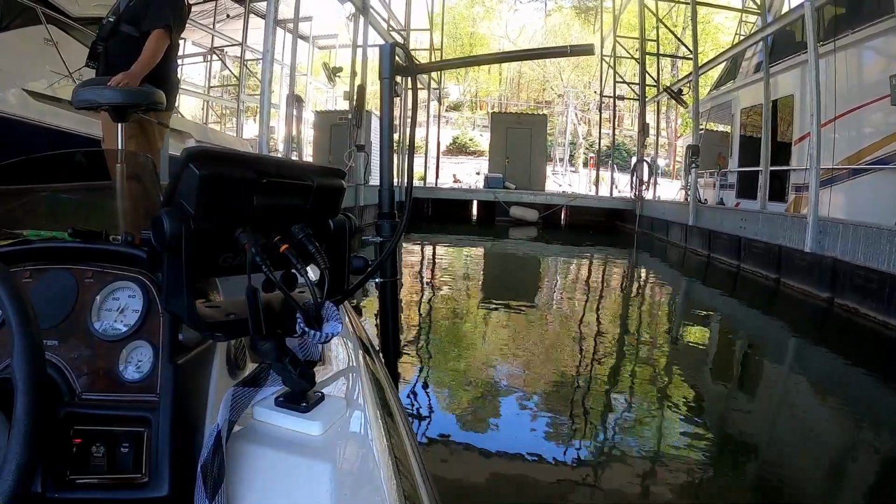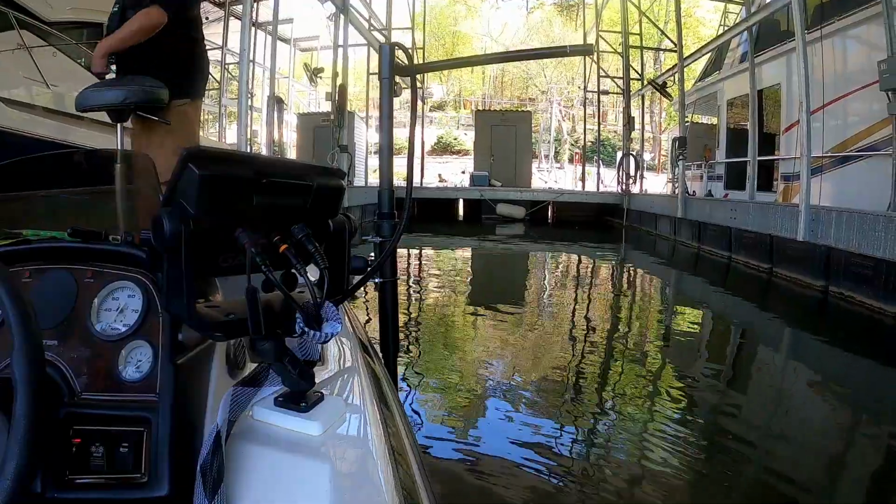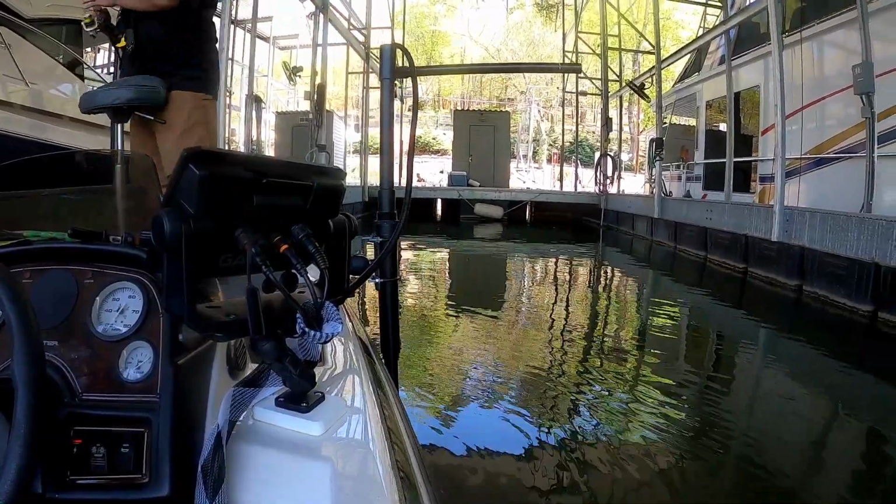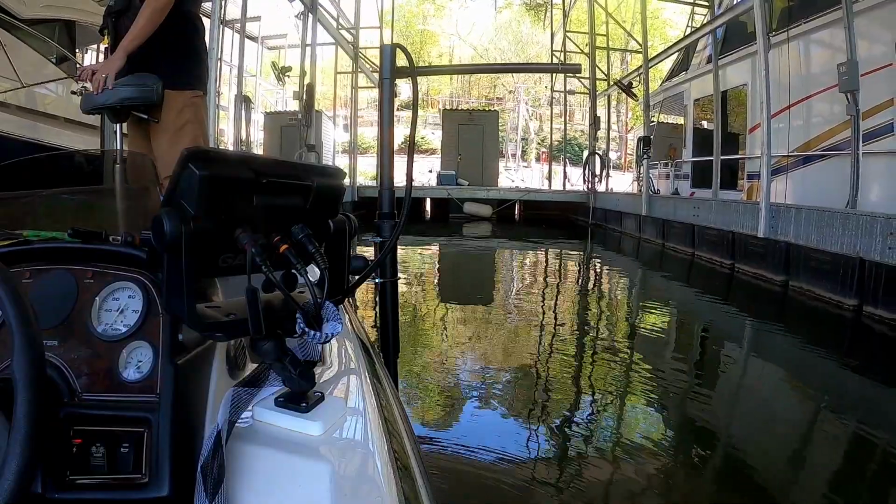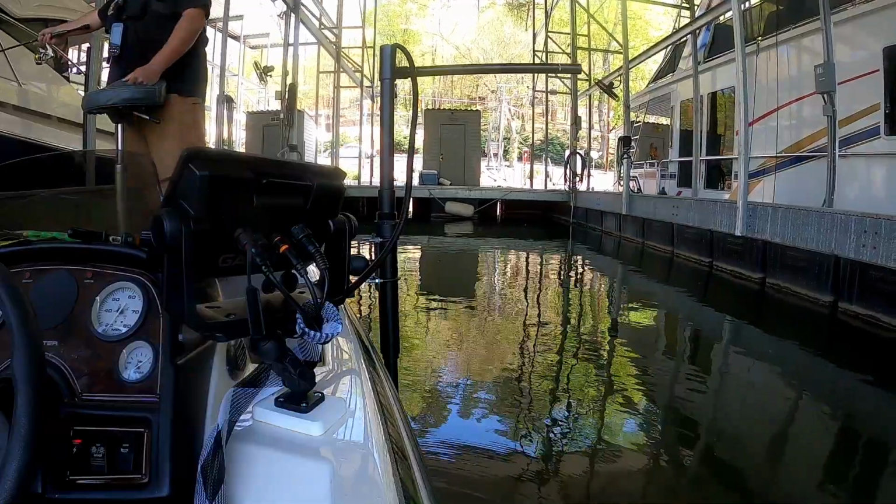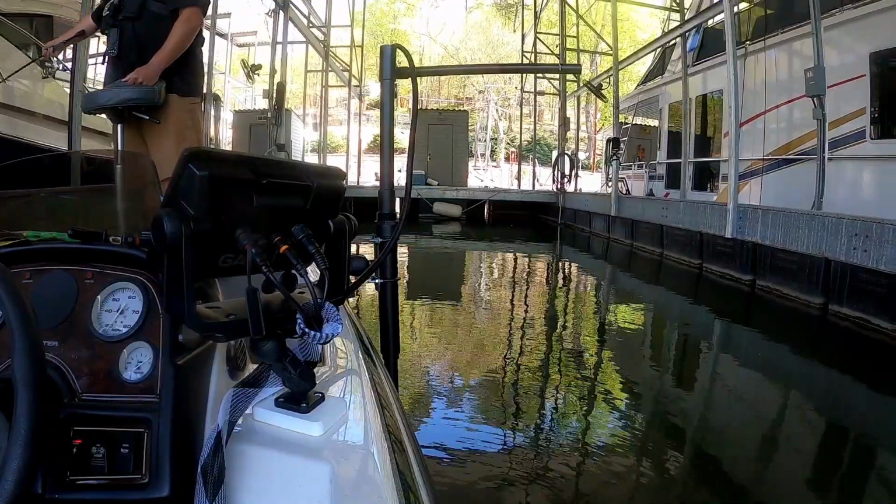In fact, a couple days after this, I take another trip, and I'll try to get that video up as well. But the stake beds are completely empty just a couple days after this. So they are starting to move shallow. In fact, in that trip, and the next trip after this episode, they've moved up into about 8 foot or less, and I'm catching them off brush piles and things in that 8-foot range. So we're going to try to get after them.